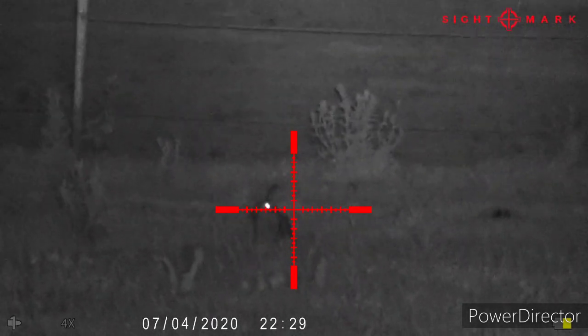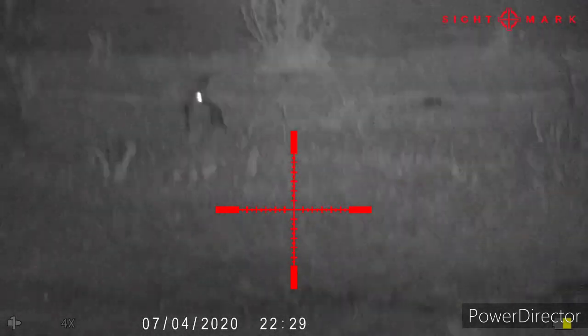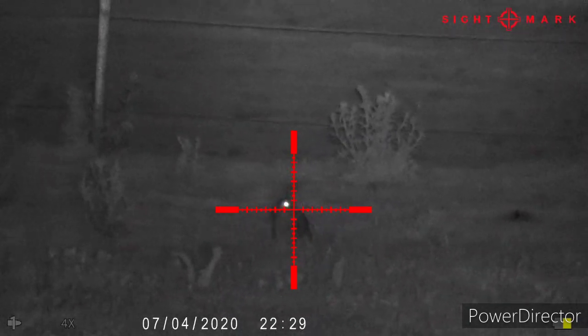We're into the nighttime shooting now. I'm shooting off the stick, so it's a little bit wobbly. Spotted this rabbit just short of 40 yards, so I'll give it 1mm holdover. And we've got a left to right wind, so I'll give it a mil dot for the breeze as well, and dropped it cleanly.